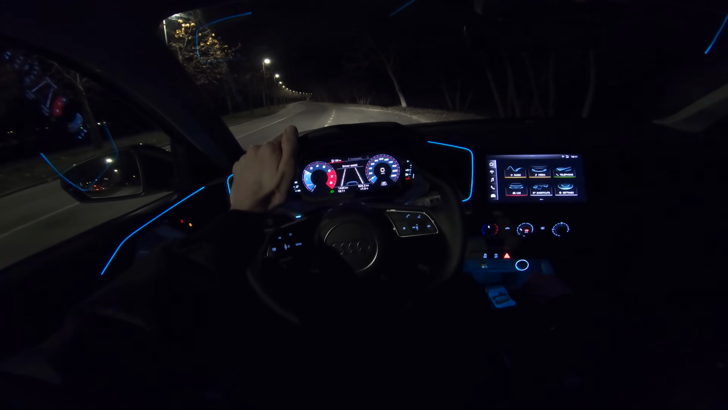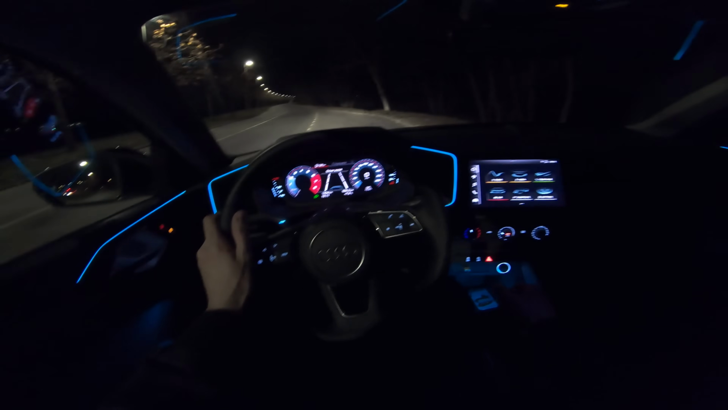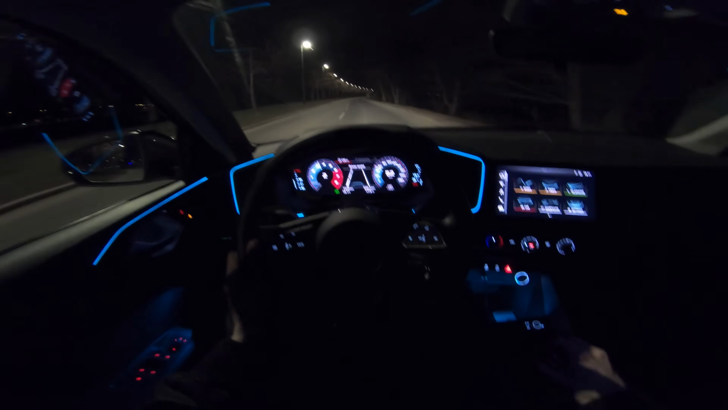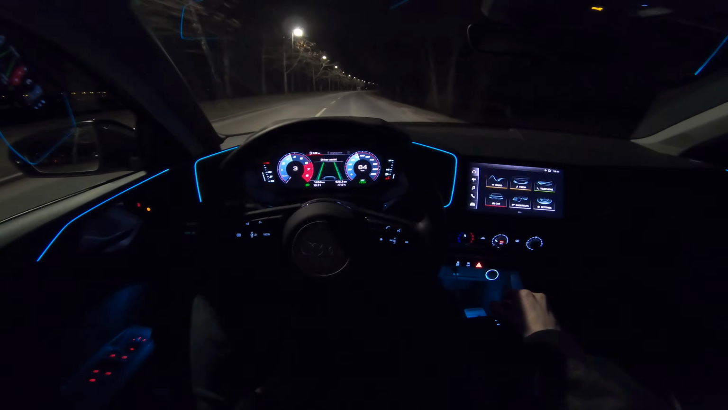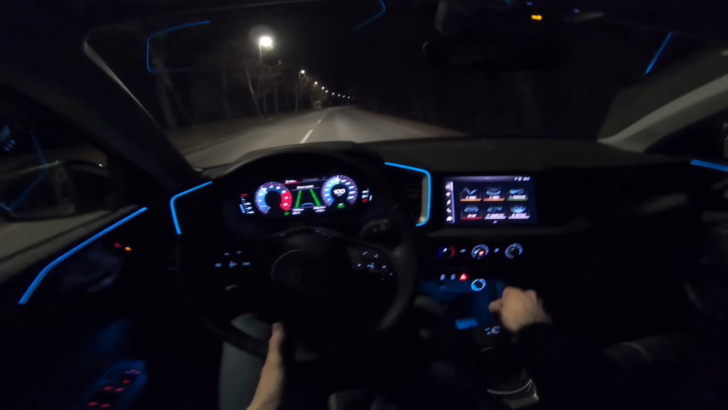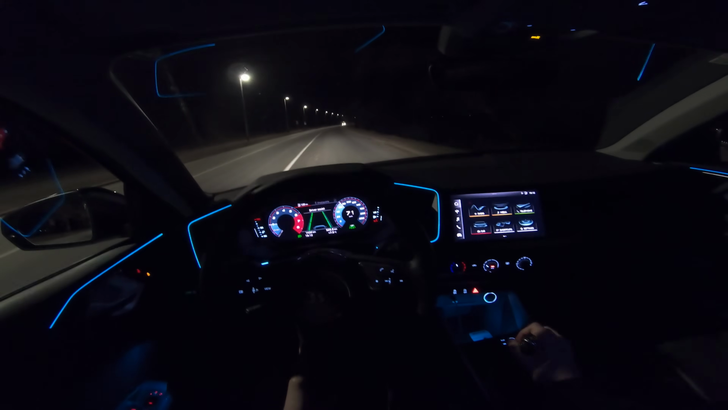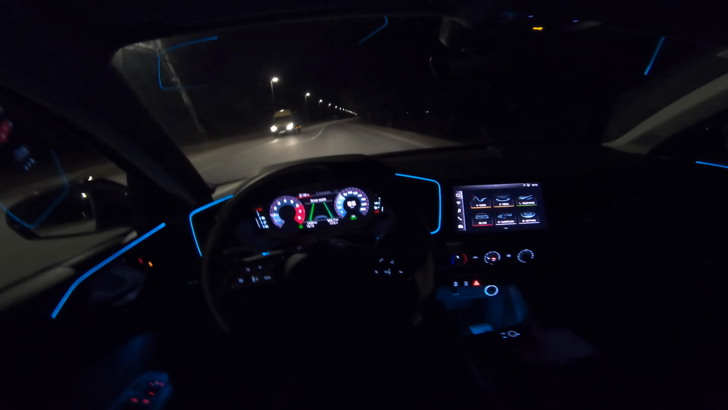Goes up to 4,000 RPM. Whoa. Okay. And there we go. I'm not good. I know, I suck with the manual. Yeah, but there you go.